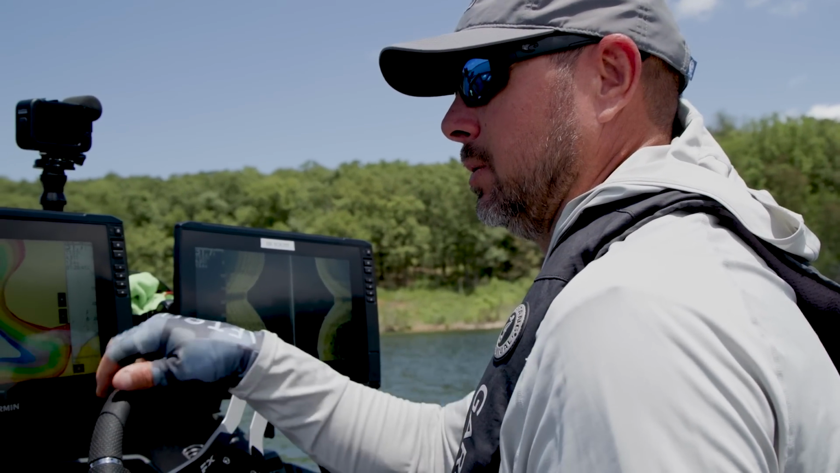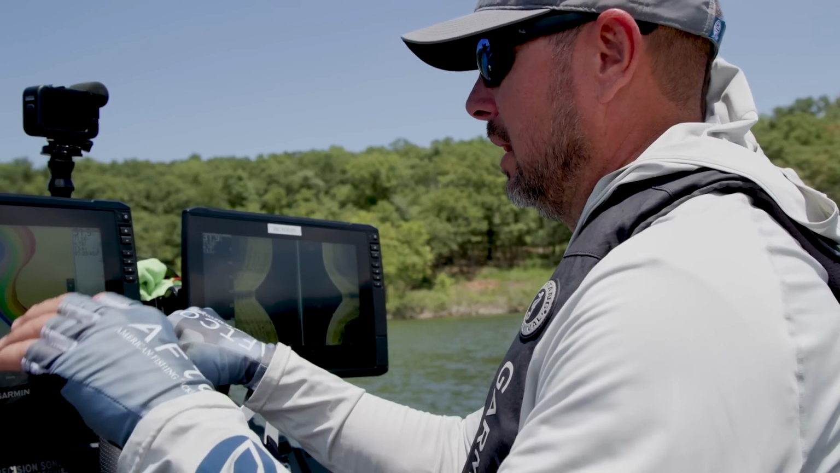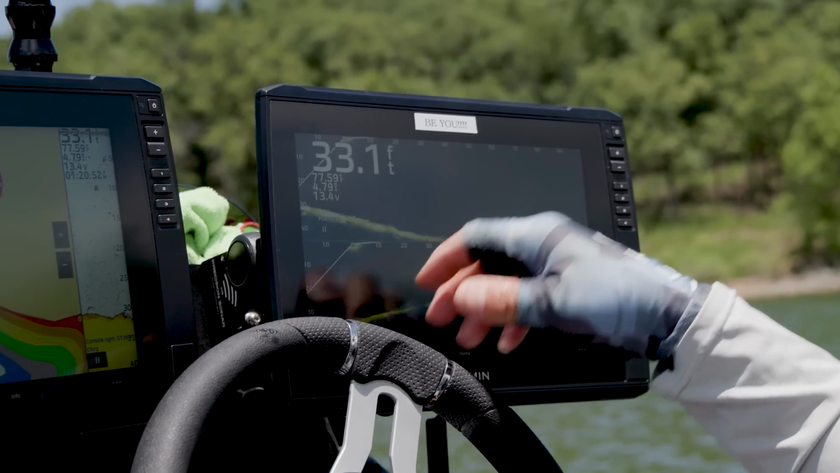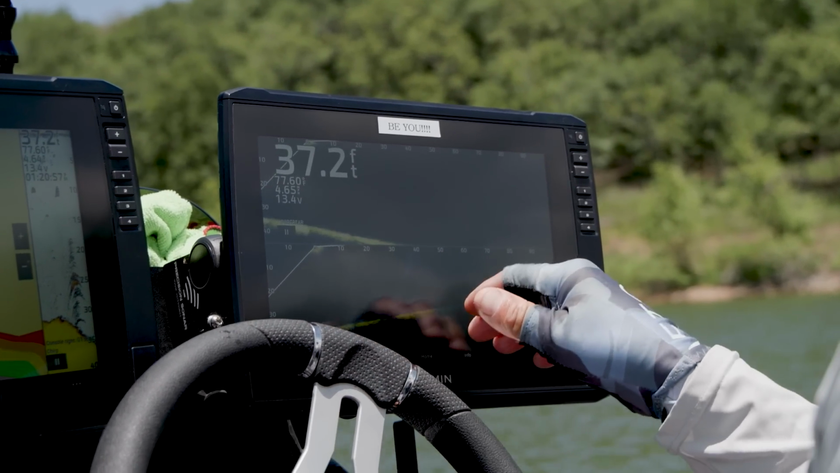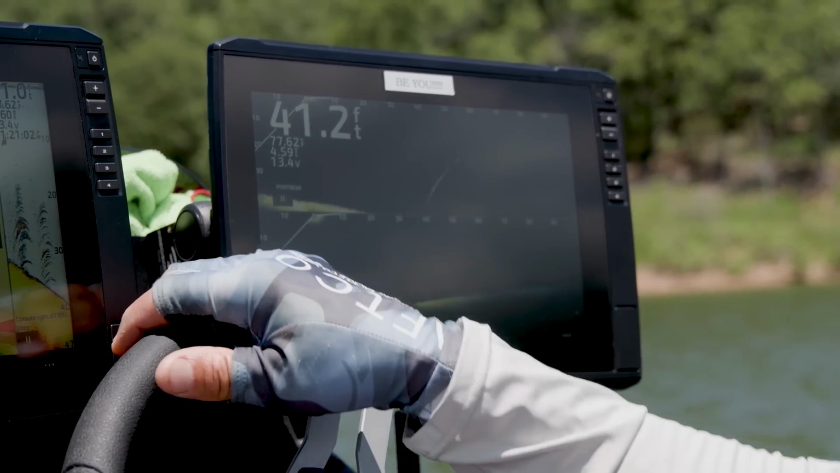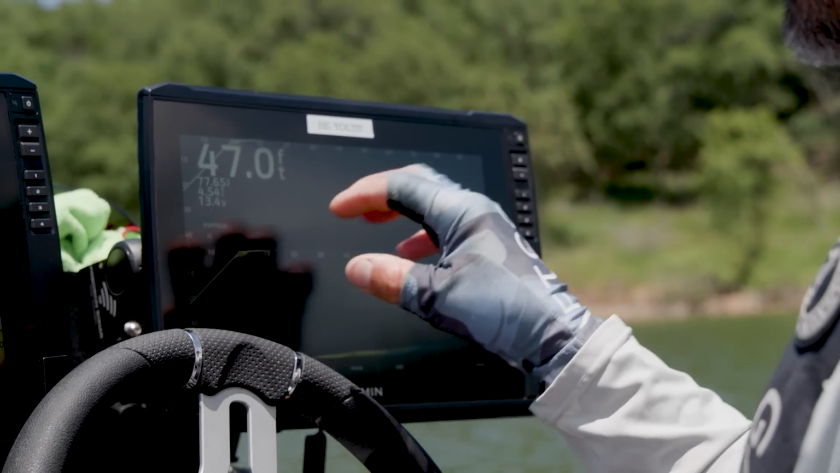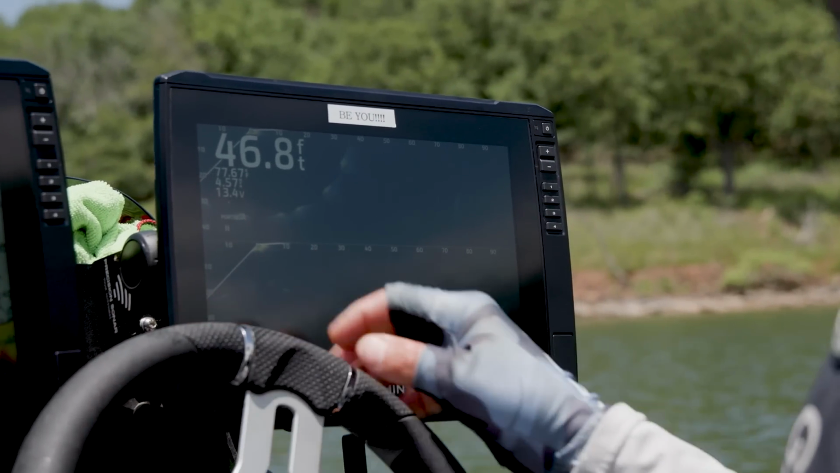Now, way up north, we get into the fall where a lot of these fish start suspending, and that's when I'll look for them on Livescope. This is obviously on the back, but you can see it. I feel like whenever they're close to the bottom, I see them better on clear view and on side view, but I'll use that a lot. And you can see a lot of the bait out there, and pick them up underneath trees, brush piles, all that kind of stuff.